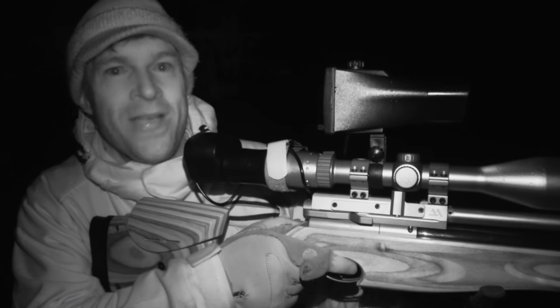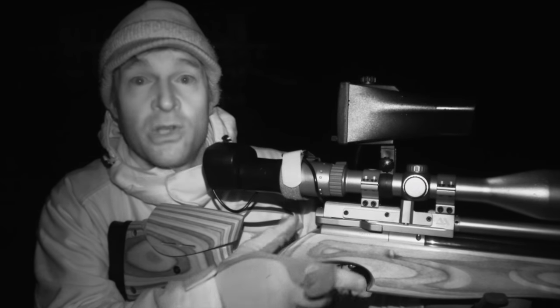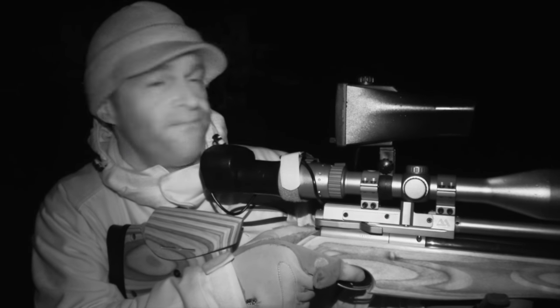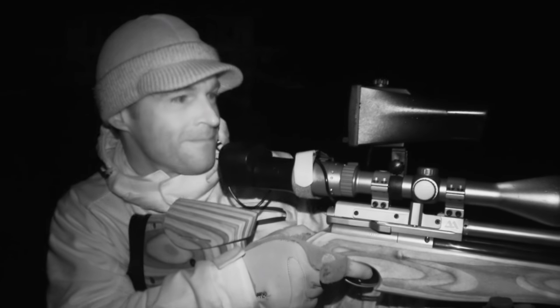Well, and there's another one. That one was a bit further. I reckon that was about 18-20 metres away. Wasn't on a bait spot actually. And I've just realised I didn't press record. So although the r-tek is very handy for capturing that through the scope footage, you do need to remember to press the button.